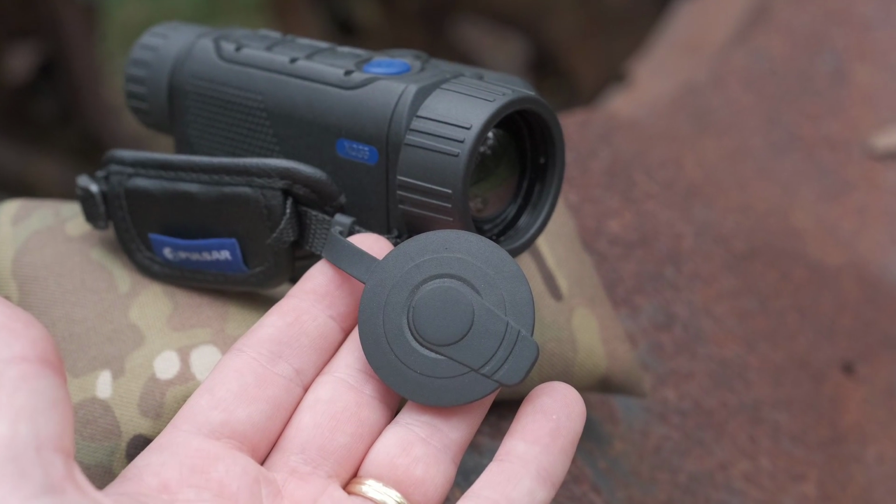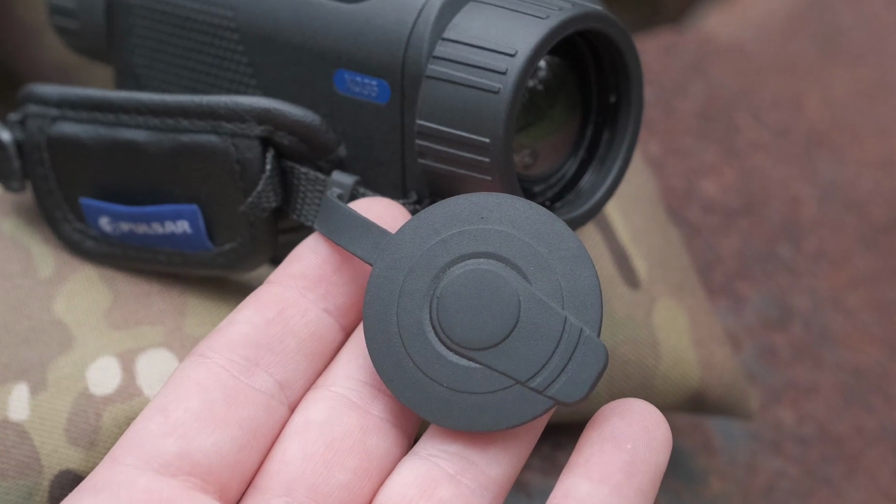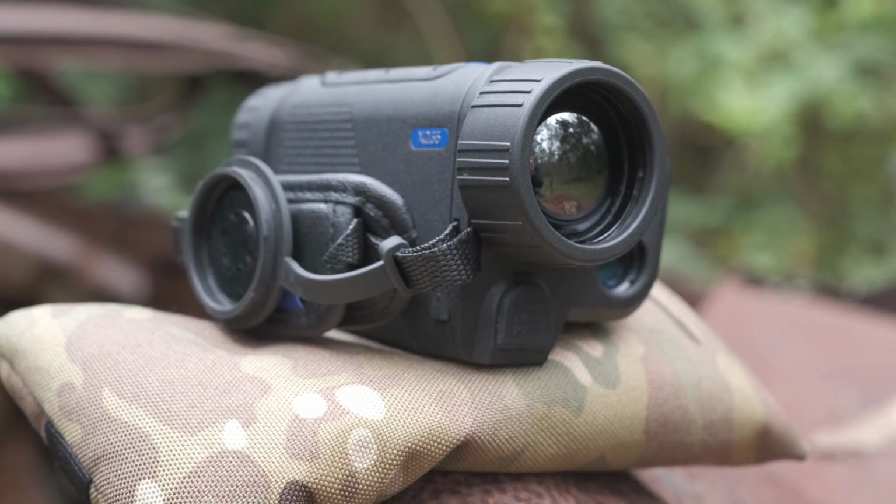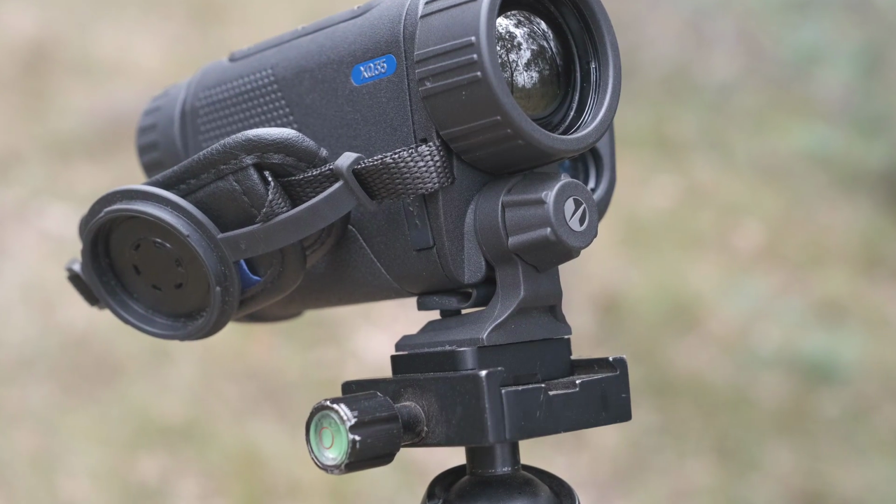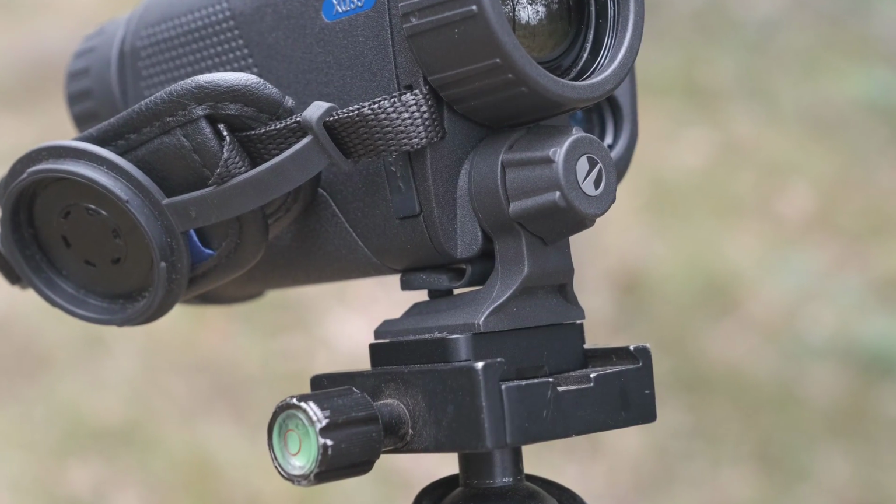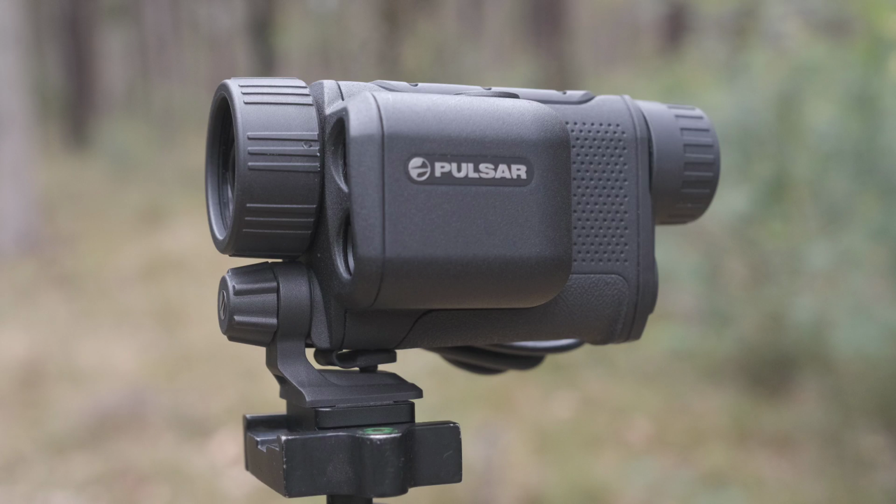The build quality is typical Pulsar and excellent. This is a magnesium alloy housing and it definitely feels premium when it's in your hand. The lens cap is simple and held out of the way when open with a small magnetic arrangement in the hand strap, which works well. Tripod mounting is via this little doohickey which screws into the front of the scanner. It performs the function required, and other than not losing it if it was removed, it works well.